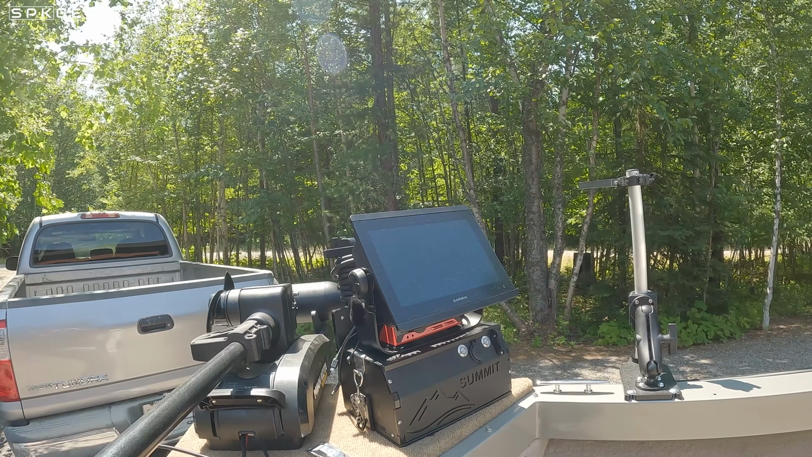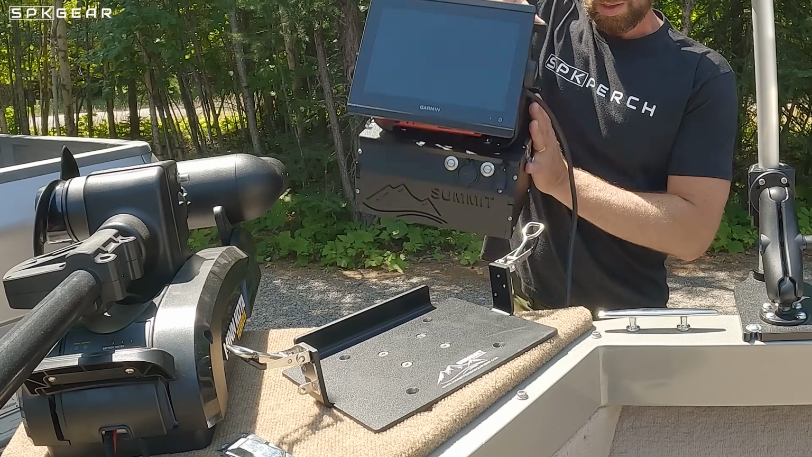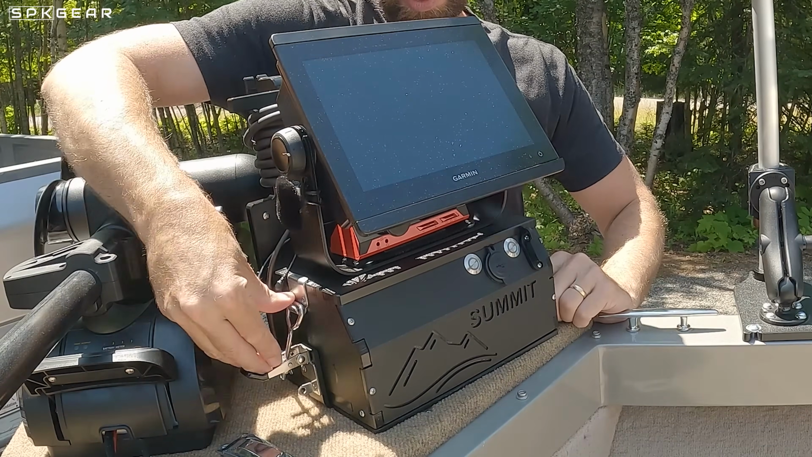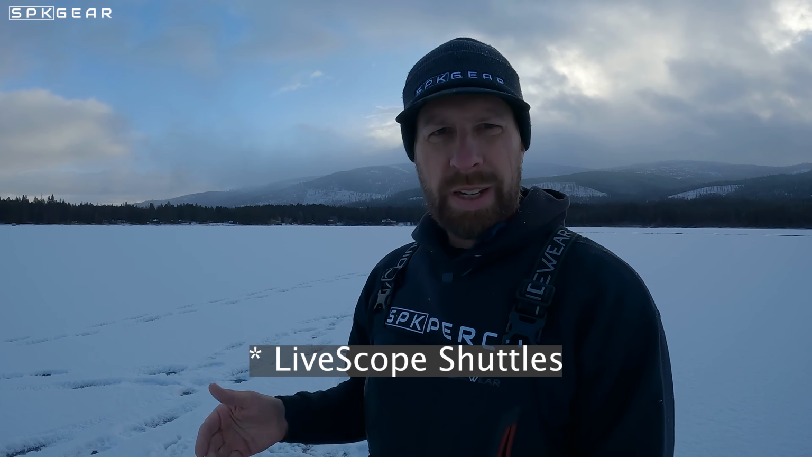Now I use this Livescope on my boat, and there is a device called a dock that it sits in. All I need to do is set it into this dock and latch the two sides, hook my pole up, and I'm ready to go. Livescope has the battery self-contained, so it doesn't have to connect to anything. It's just ready to go wherever it is. You just turn it on and you can start fishing. So that makes it perfect for the ice.